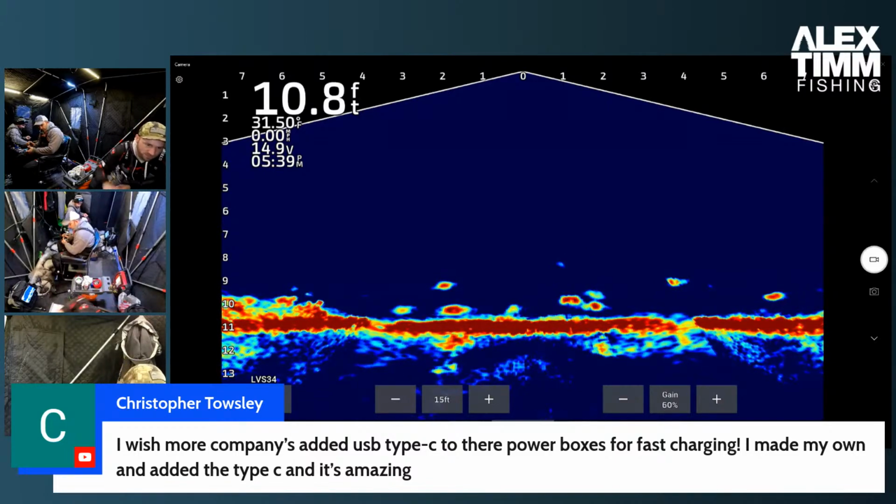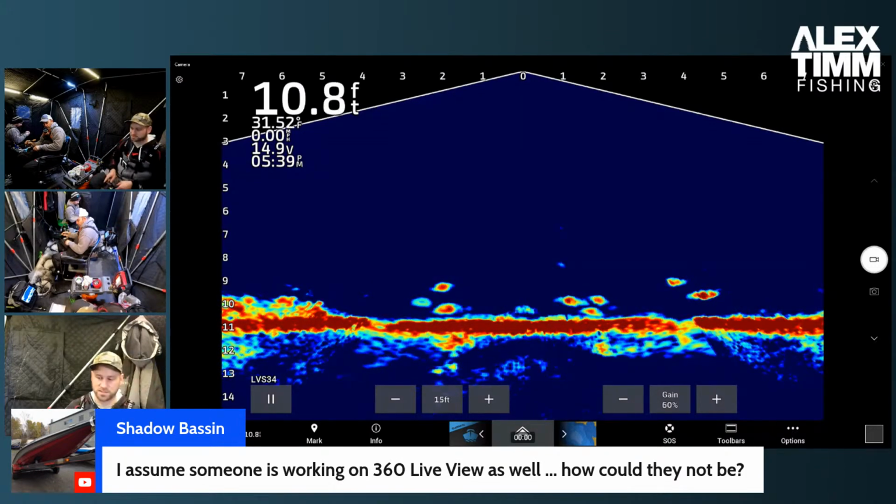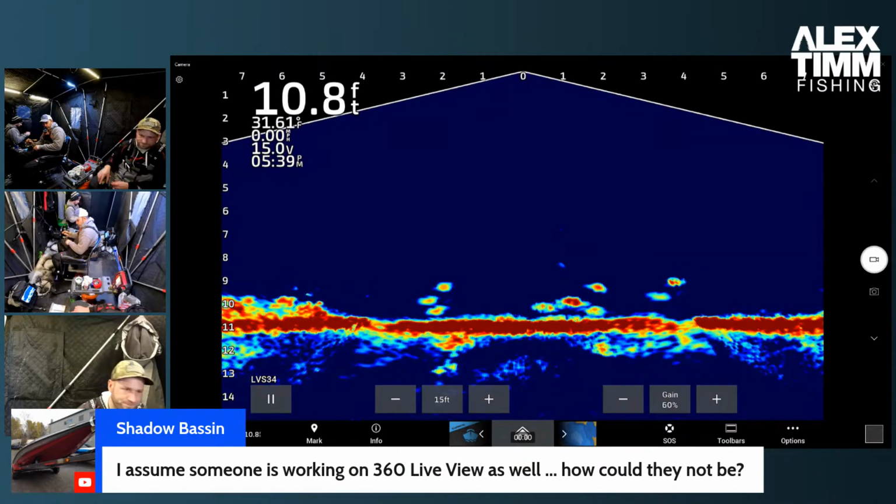Hopefully it's like the 45 or higher watt. I assume someone is working on 360 live view as well. That would be sweet. Kind of the perfect combination.